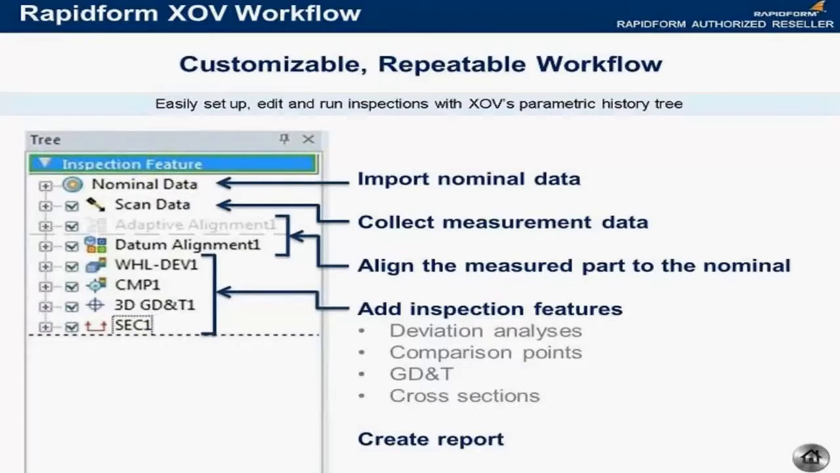So instead of having to write macros or scripts or record your steps and play them back, we don't have to do that inside of XOV. Whether you're inspecting just one part or 100 samples of the same part, it's a very easy setup and repeated process to scan or probe those parts. And it's also very flexible.